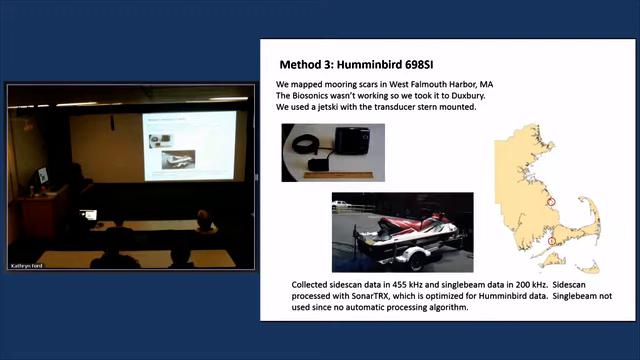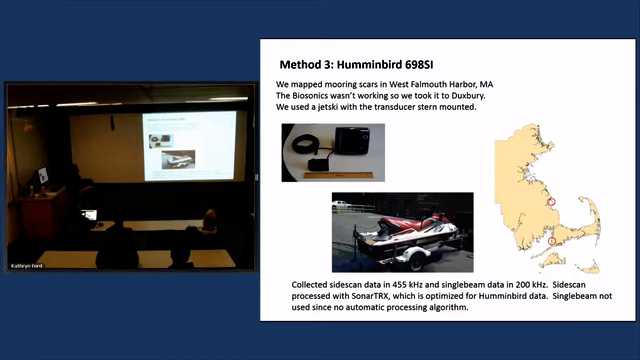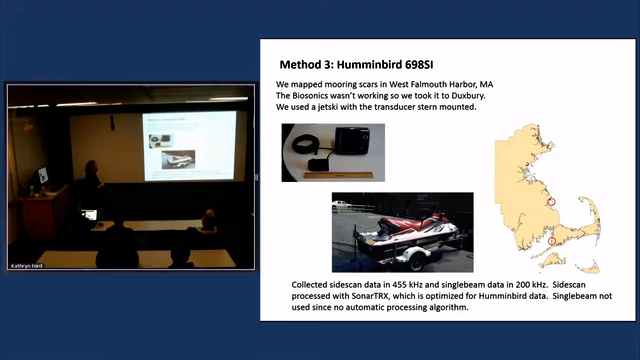And the Humminbird I discovered last summer, even though it's been out for over a decade. We use this to map mooring scars in West Falmouth, Massachusetts, down here on Buzzards Bay. The Biosonics stopped working in the middle of our Duxbury survey, so we took the Humminbird up there to finish it up, and this is Duxbury over here. To run the Humminbird, we used a jet ski with the transducer stern mounted. This is the whole mount right here. So this is the whole system for the Humminbird.